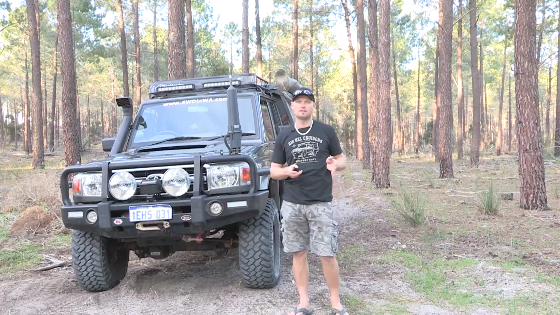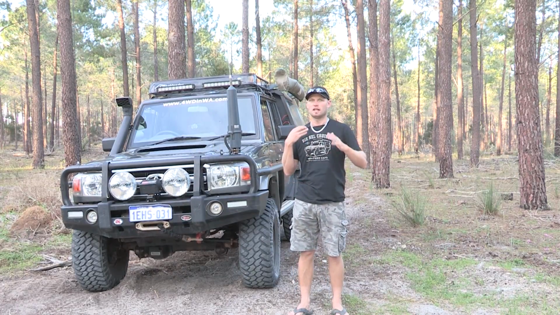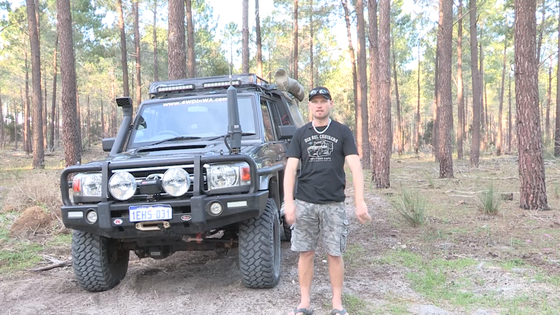Here are some examples of our vehicles with our light setup. We'll do one at a time, and we'll even show you how much light it casts out in front of us.